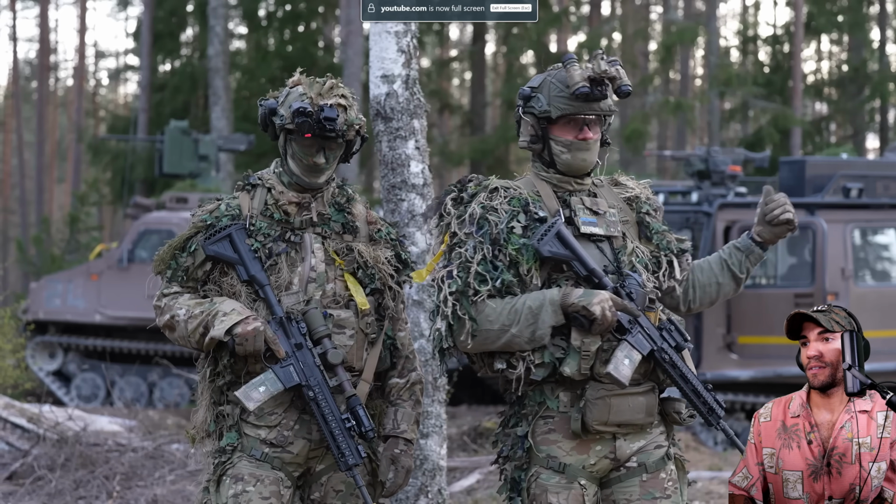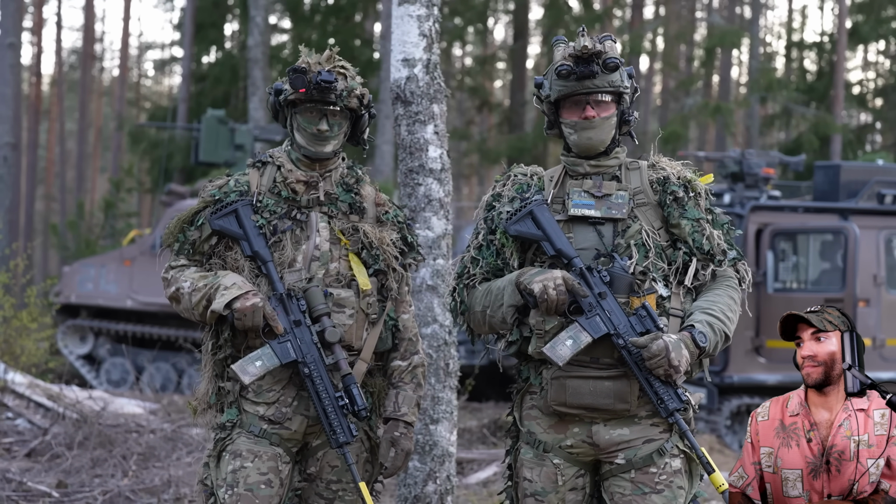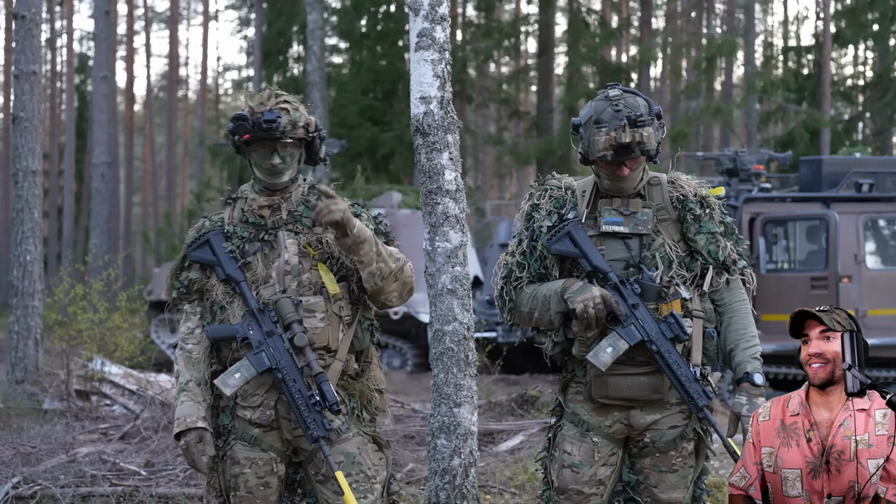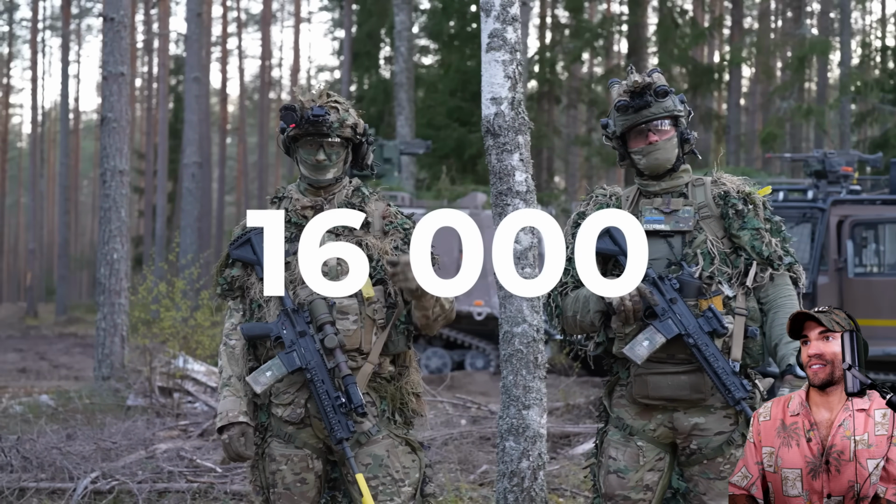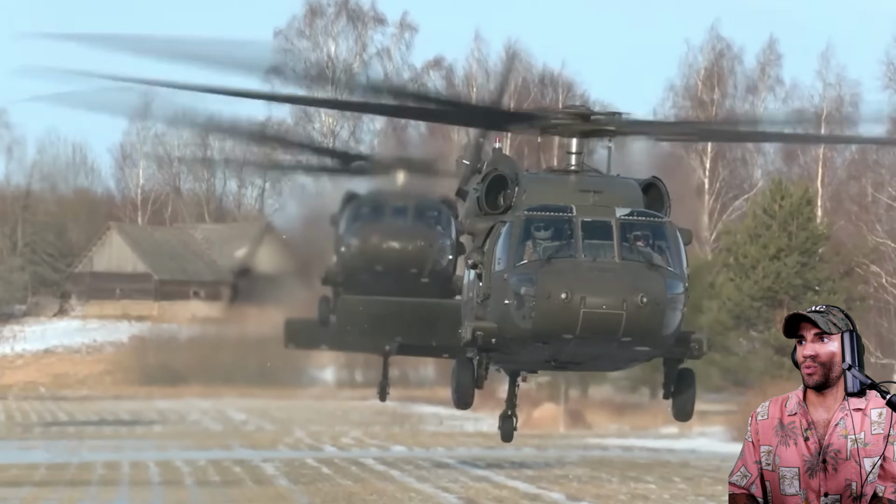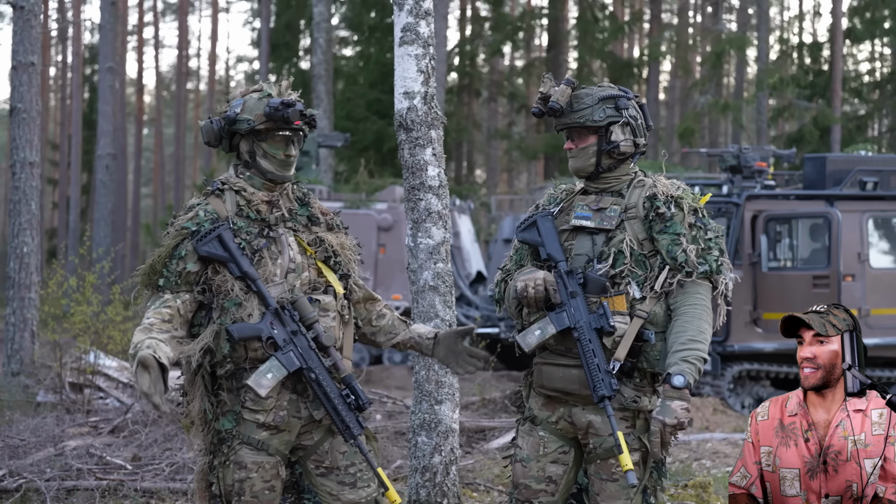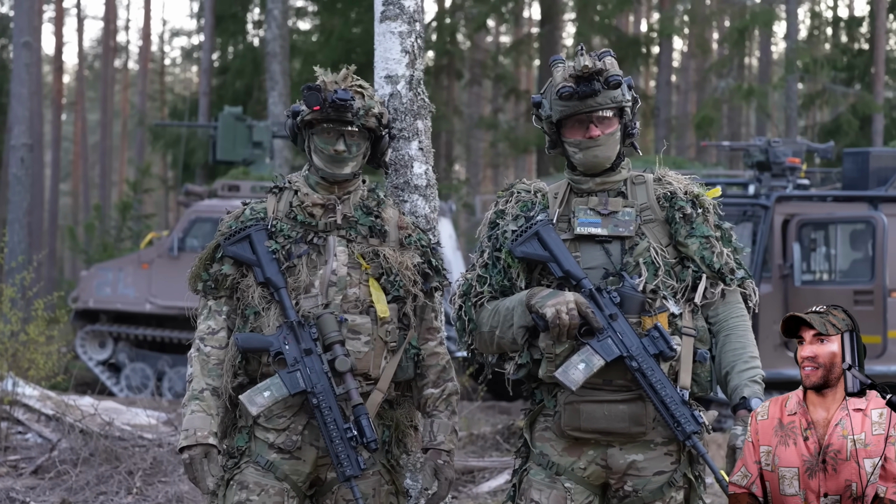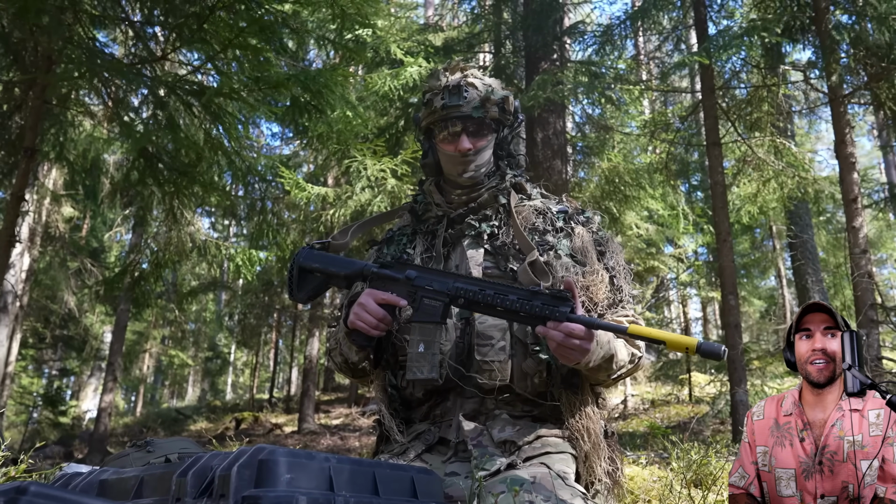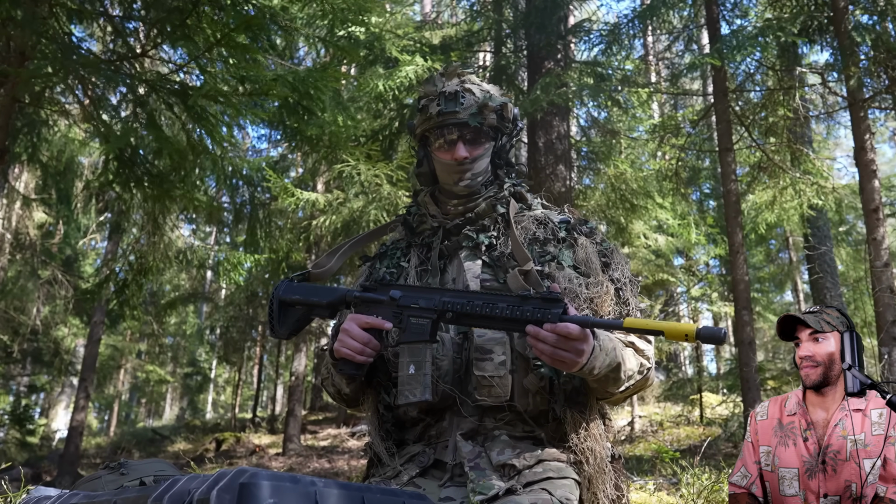We got invited by the French detachment to do some night activities with them, and that's cool. Here we are. Just over 16,000 participants in this exercise. Tanks, IFVs, attack helicopters and fighter jets are all in the game. So this is where we put our skills and equipment to the real test. The French were kind enough to give me their double-mag HK 416. Talisman Saber. I'm going to take it out and make it night fighting capable.